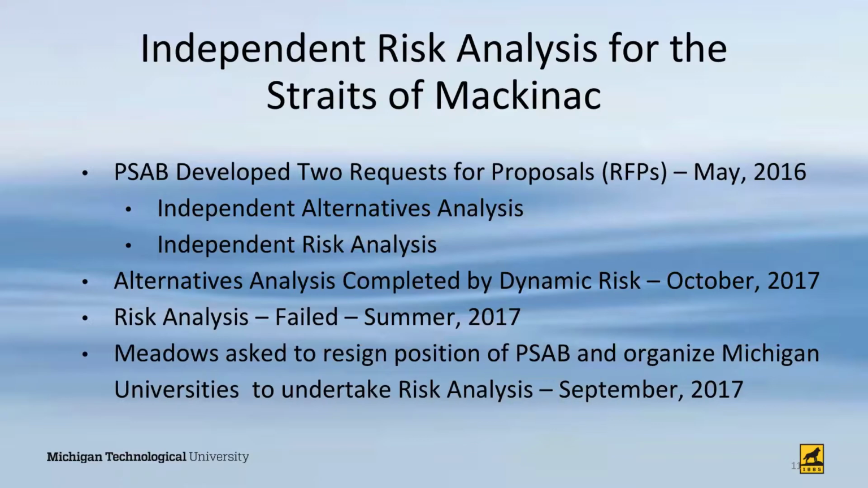Contracts were let to 2 companies. The alternative analysis was completed by Dynamic Risk in October of 2017. The risk analysis, however, failed due to a conflict of interest and was terminated by the State Attorney General in the summer of 2017. So essentially, the risk analysis was a year behind the alternatives analysis.